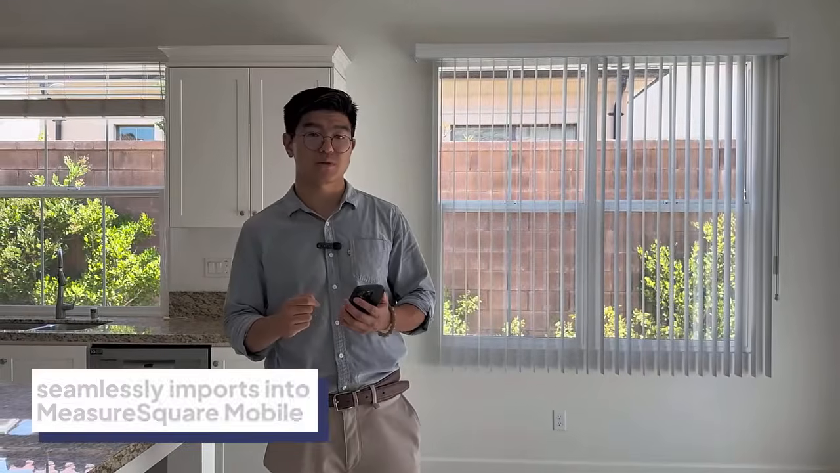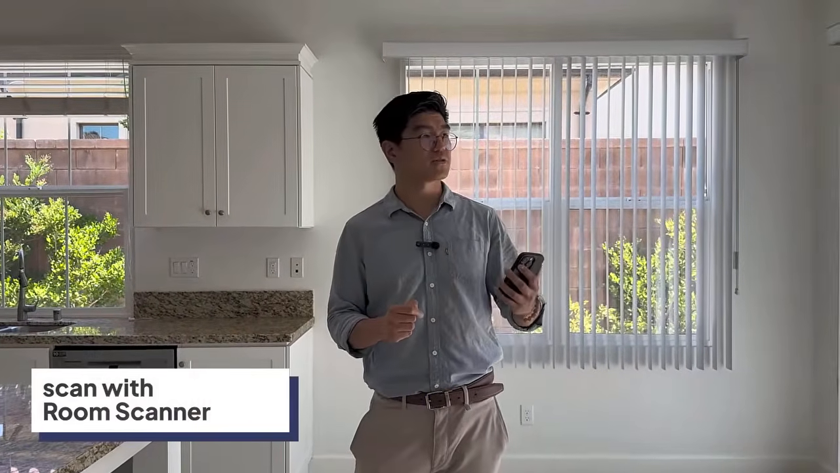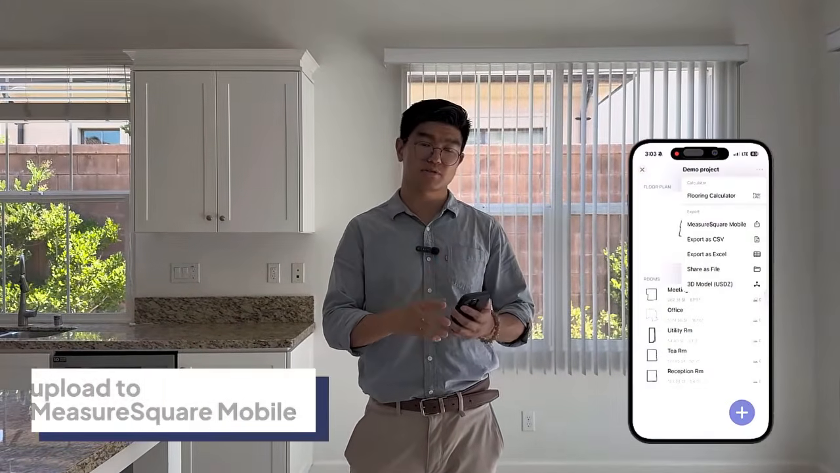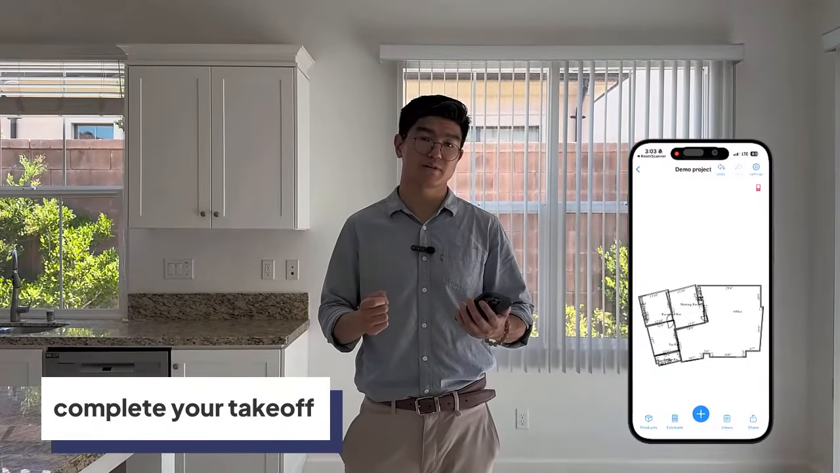And the really great part is that it also works with our MeasureSquare Mobile apps. You can simply measure with Room Scanner, and once you're done, transfer it to MeasureSquare Mobile, and then continue drawing from there, or make any corrections if needed. So there you have it. Room Scanner is a perfect companion for MeasureSquare Mobile.